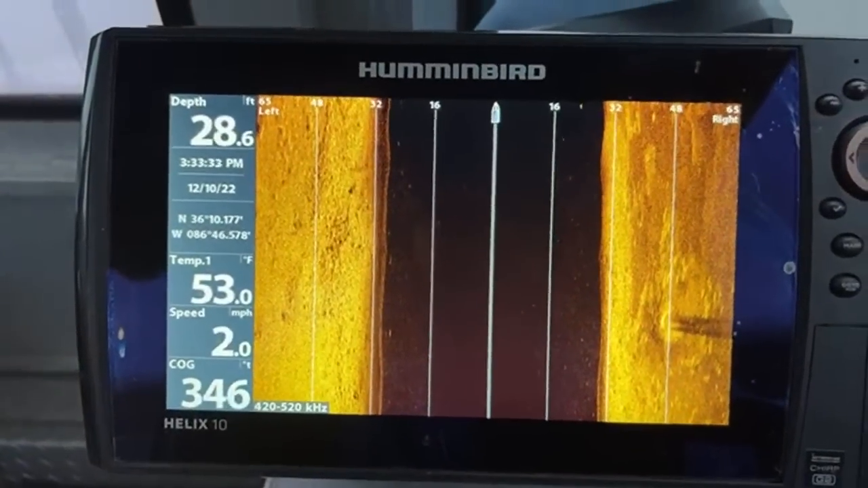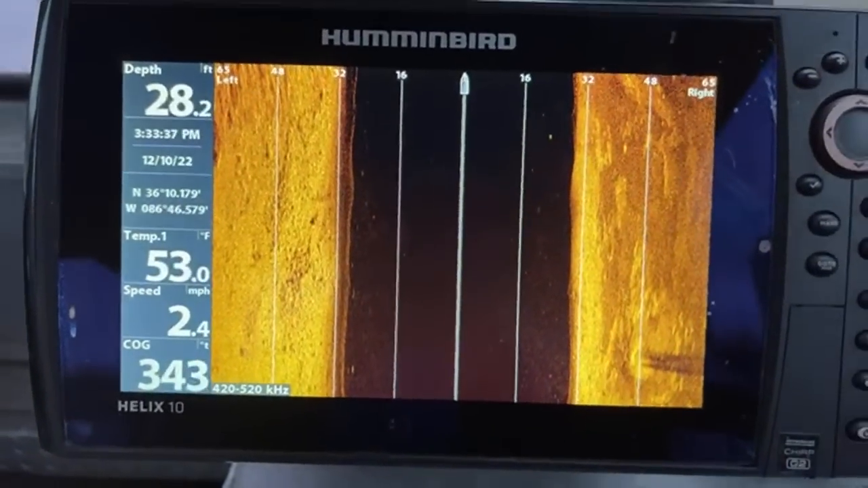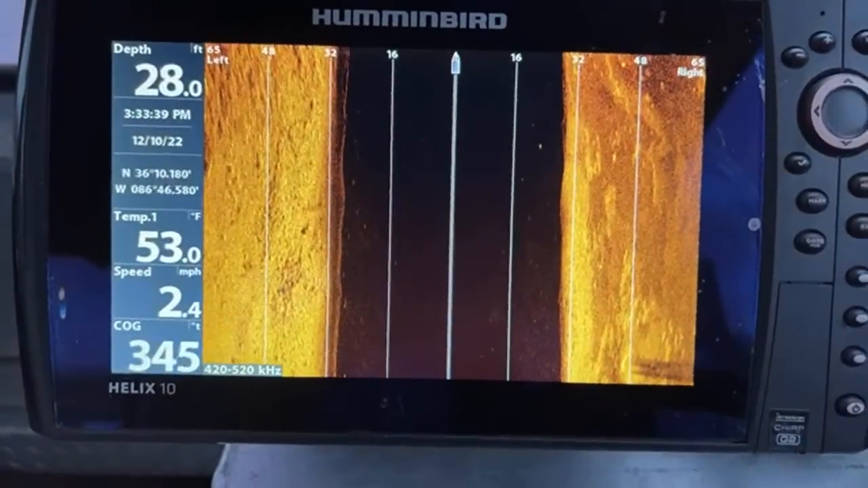Would you repeat the last full thing? Route 141. Route 41.